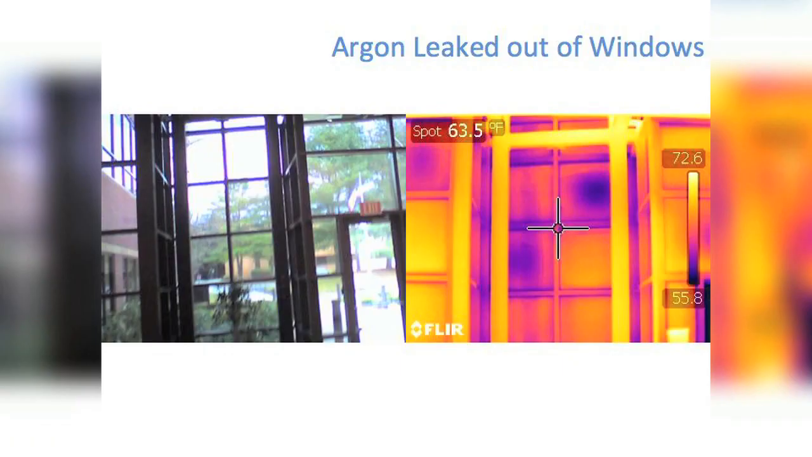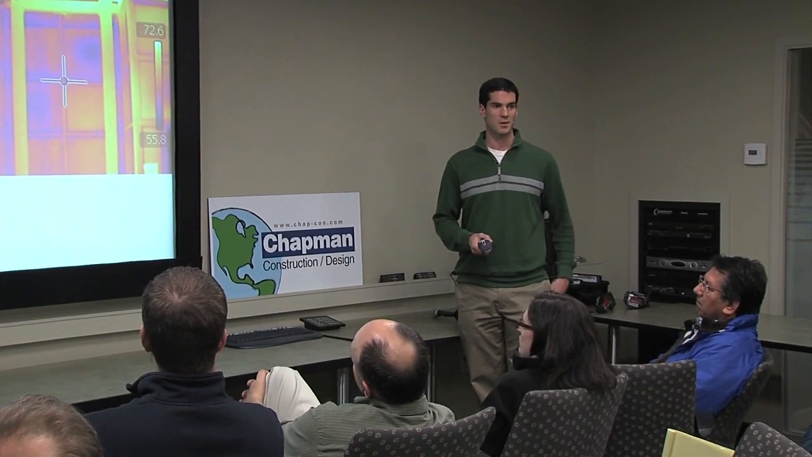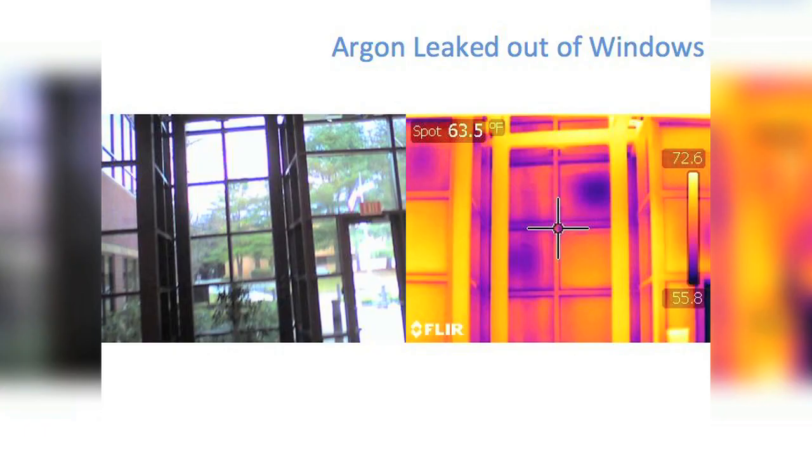So here's another pretty common issue with windows: argon insulated windows. The gas leaks out, and once the gas leaks out, you lose the insulation value that you once had. So visually, it's nearly impossible to pick that up. I think it would be until condensation starts coming in. But in infrared, you can see these little areas, these little circles. That signifies that the argon gas has leaked out and you've got cool air coming through. So this is a pretty cool application.